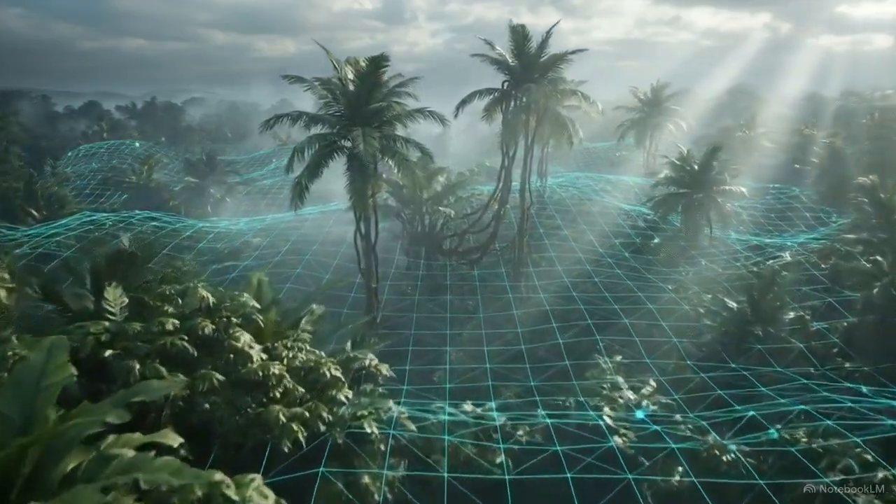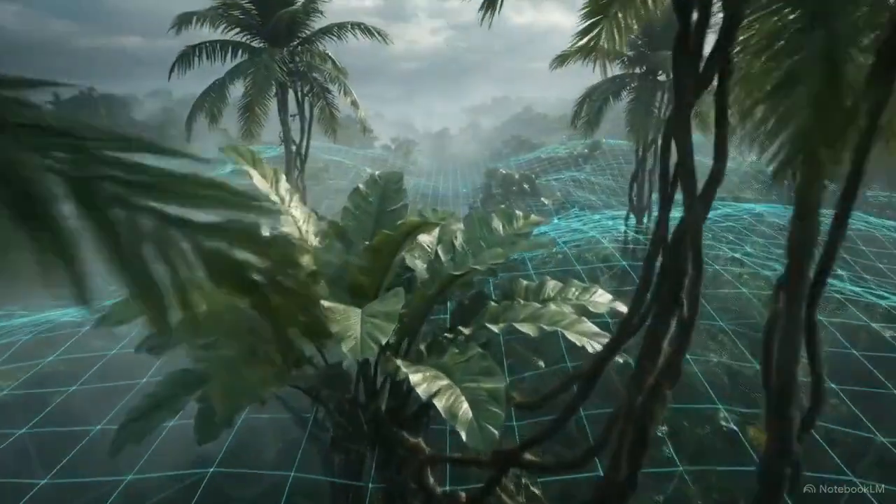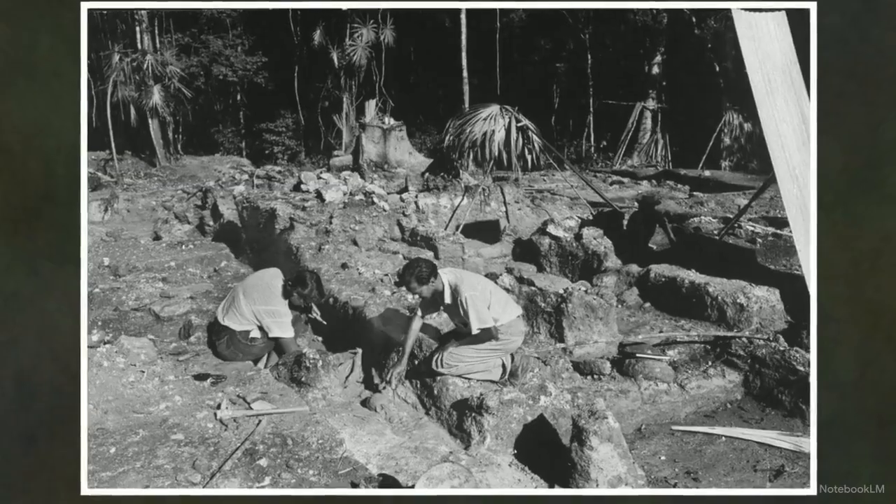For many centuries, we've looked at the world's dense tropical rainforests and imagined an untouched, sprawling wilderness. Look at this photo of early excavations.